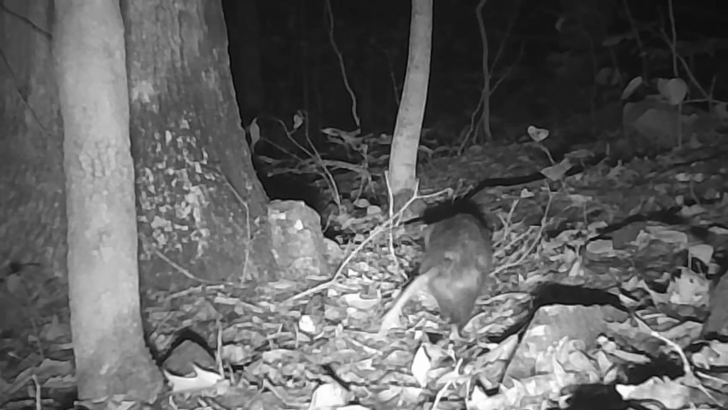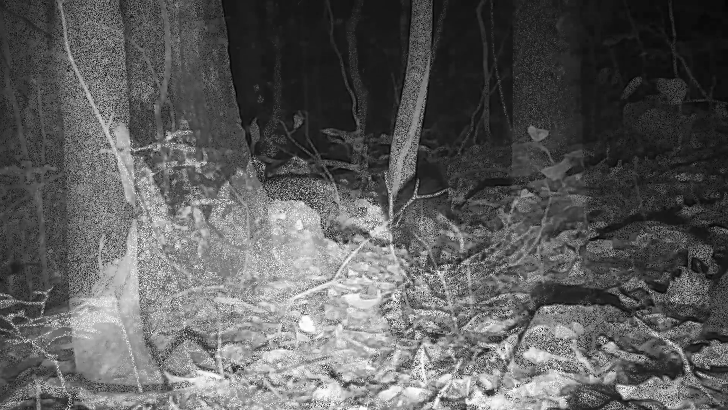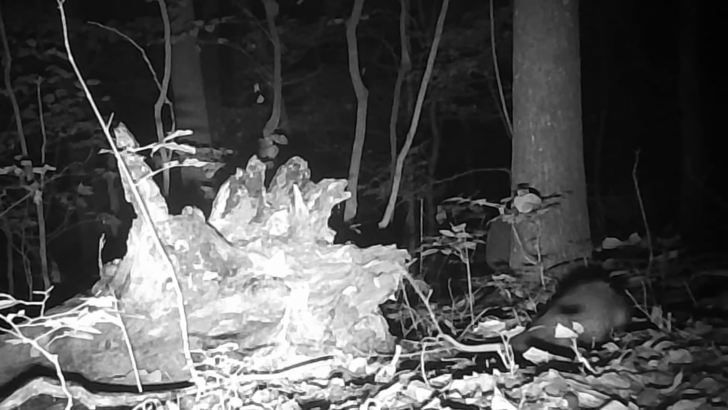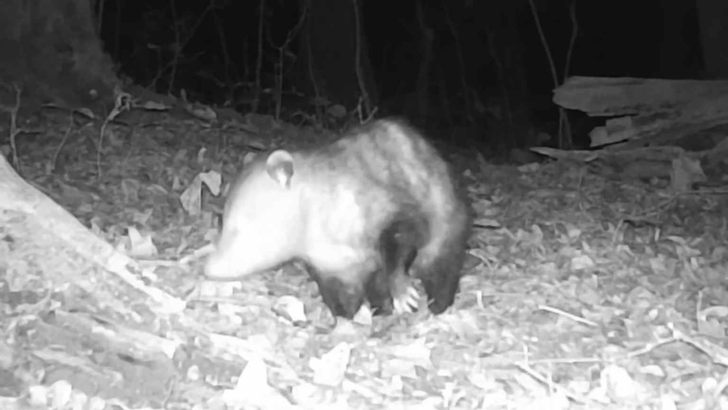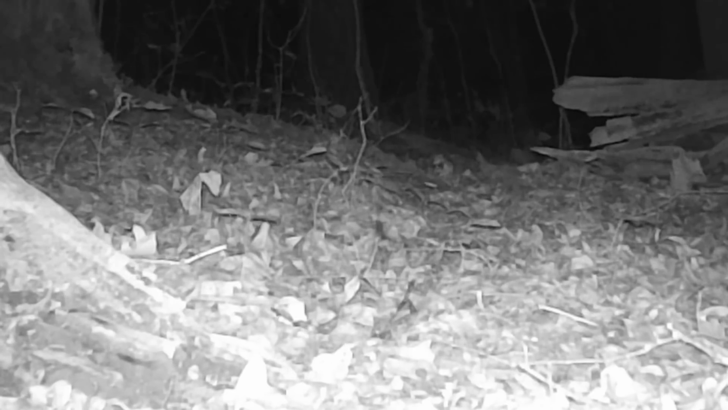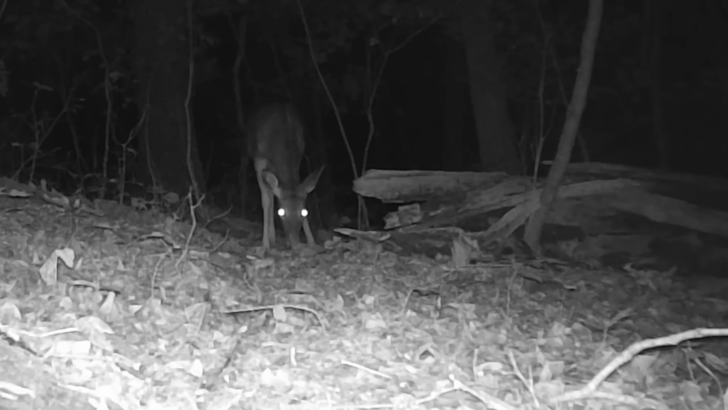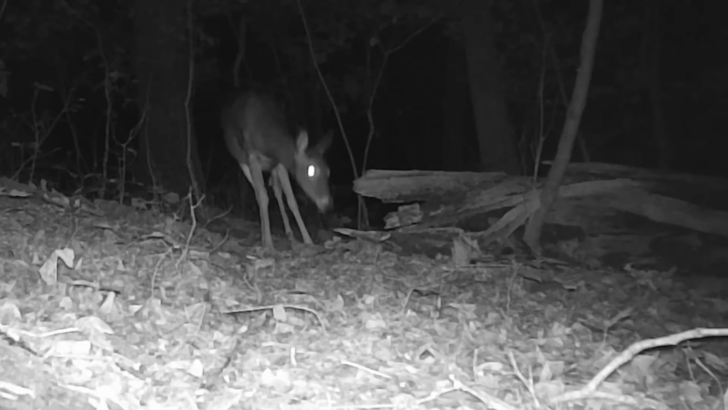The old possums, yep, they're out making their rounds too. All little animals scurrying about, got their own business. Don't know what he's got, a big bug, I guess. And they just browse all night long across this ridge, coming and going. And the deer do too. Doesn't matter what time of day or night it is.